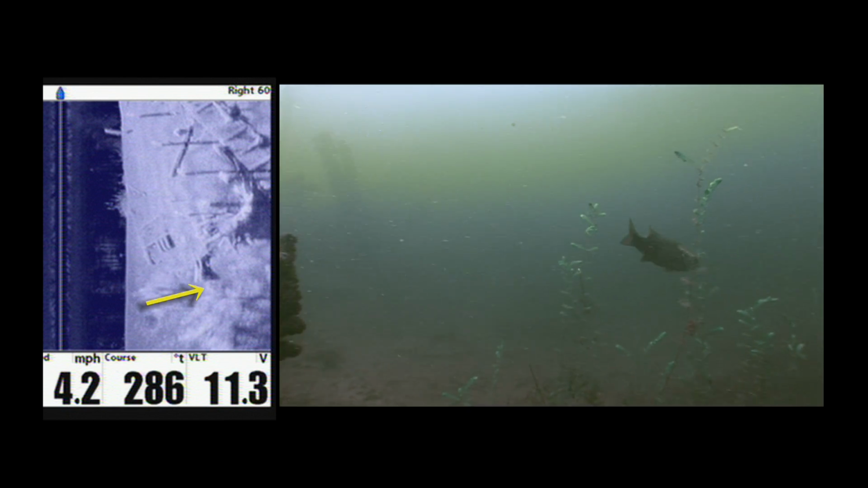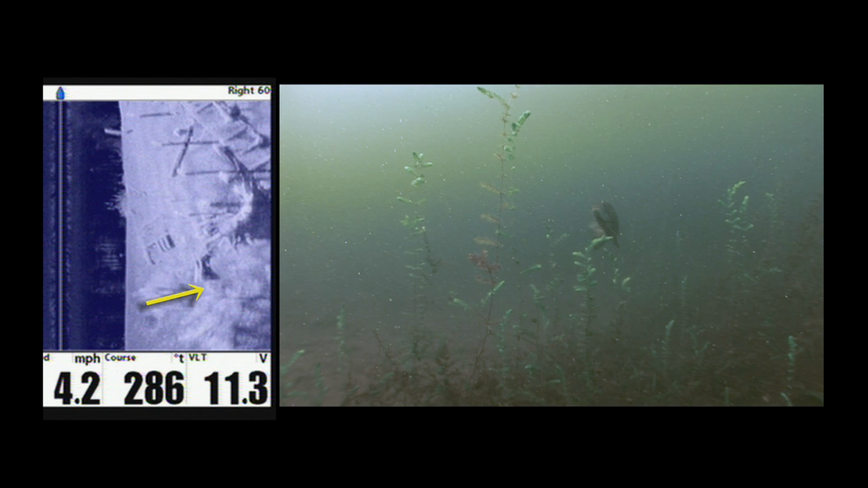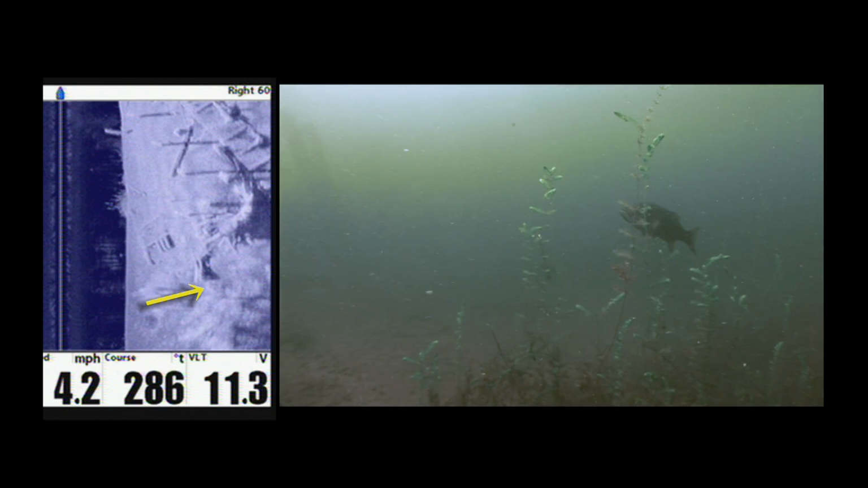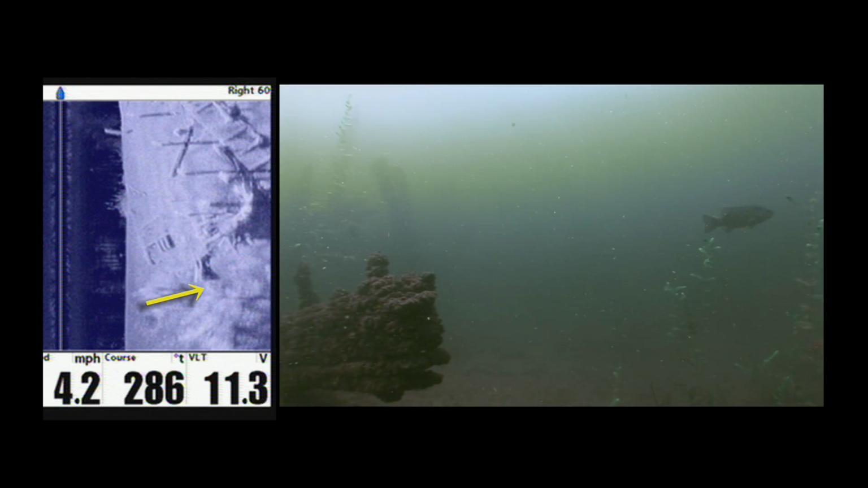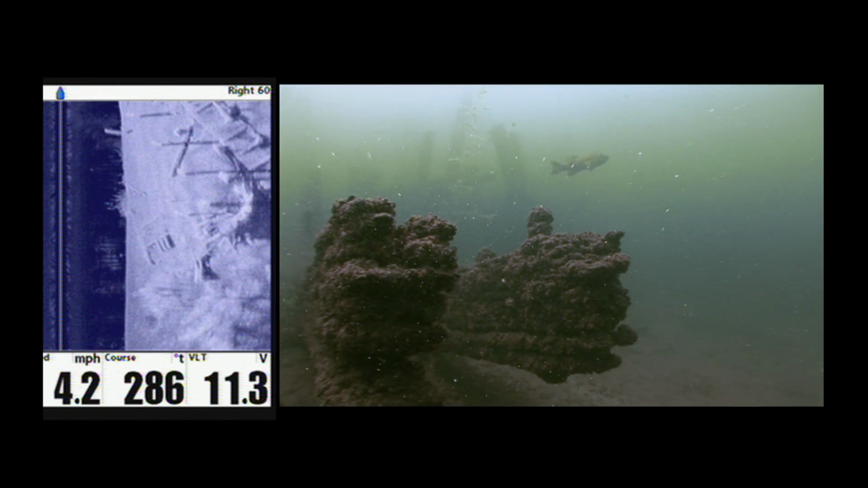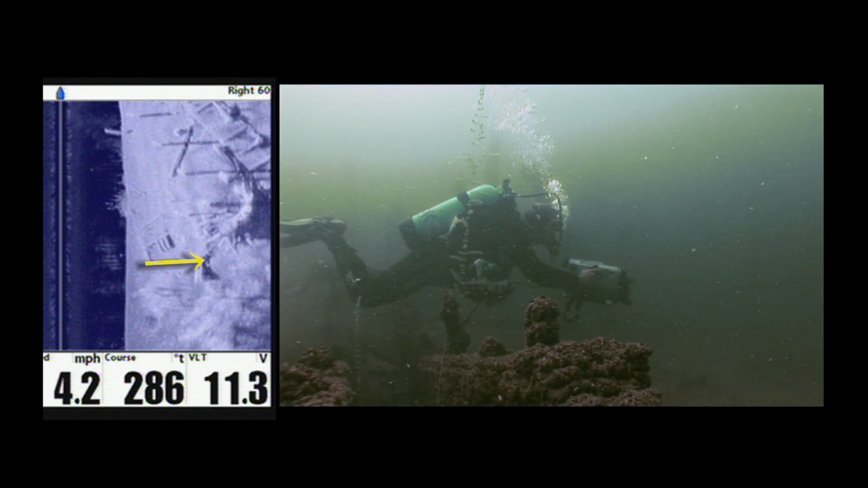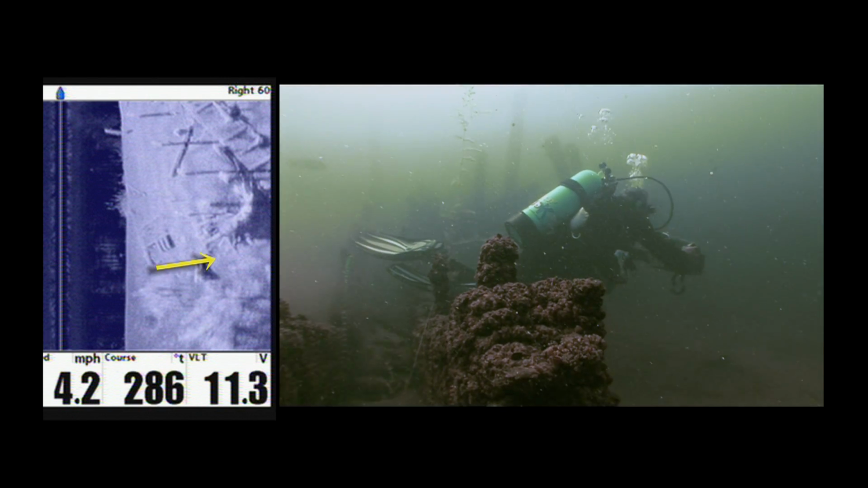This curious smallmouth is just cruising the area and scopes out one of the many scattered coontail beds that surround the wreck. On the side imaging screen, these weed beds look like puffy white clouds. In the distance stands an assemblage of vertical timbers, detecting the last remaining erect structure of the wreck.